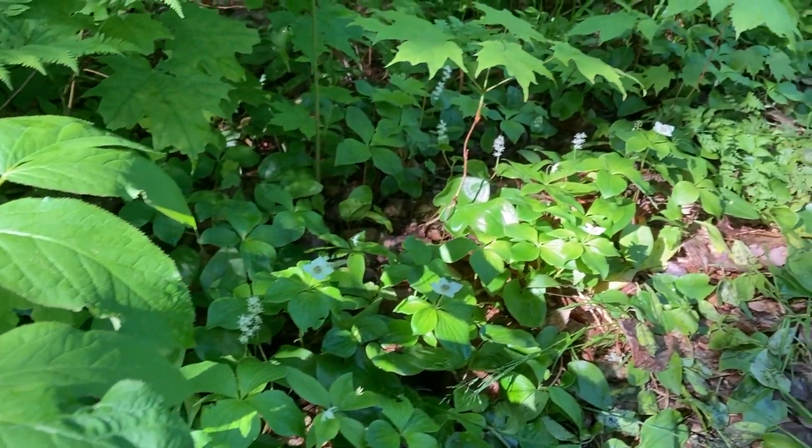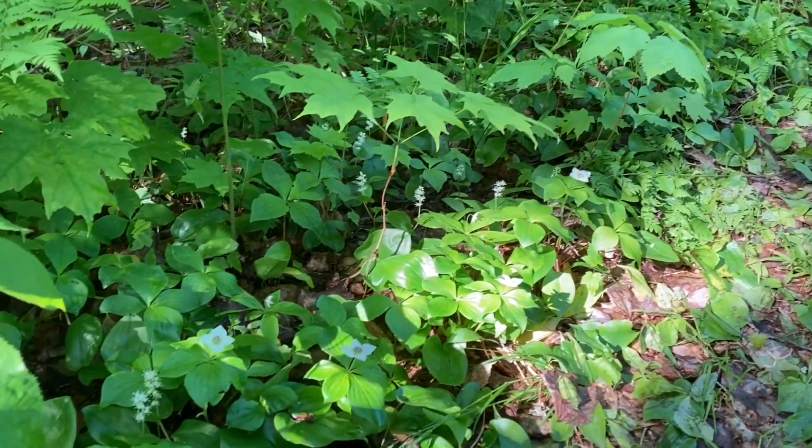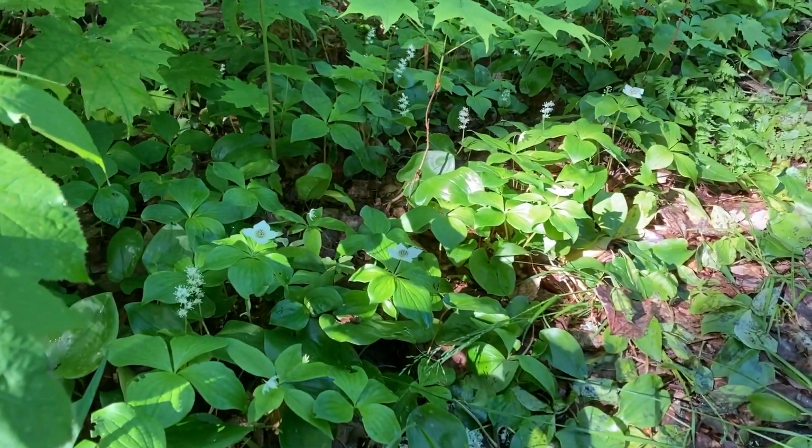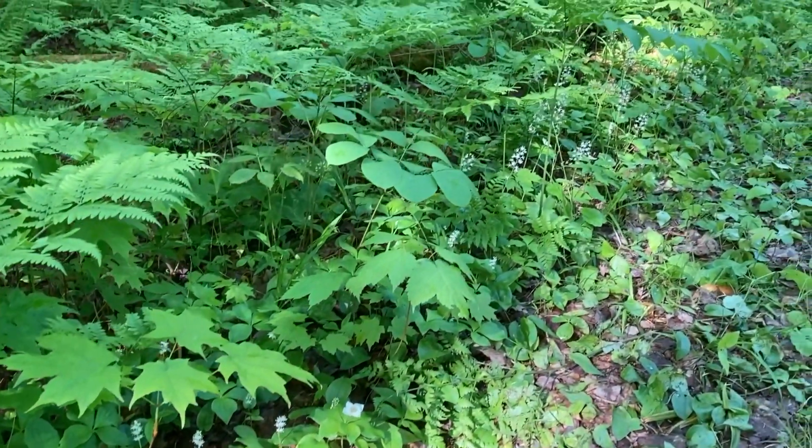I am finding a lot of little wildflowers, a lot of little blooms along the ground. I'm not sure what kind they are, but they're different than what I've seen before.